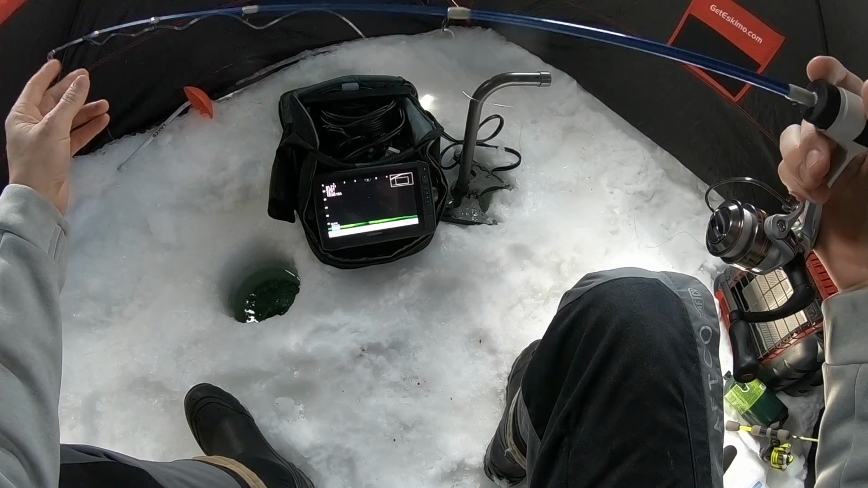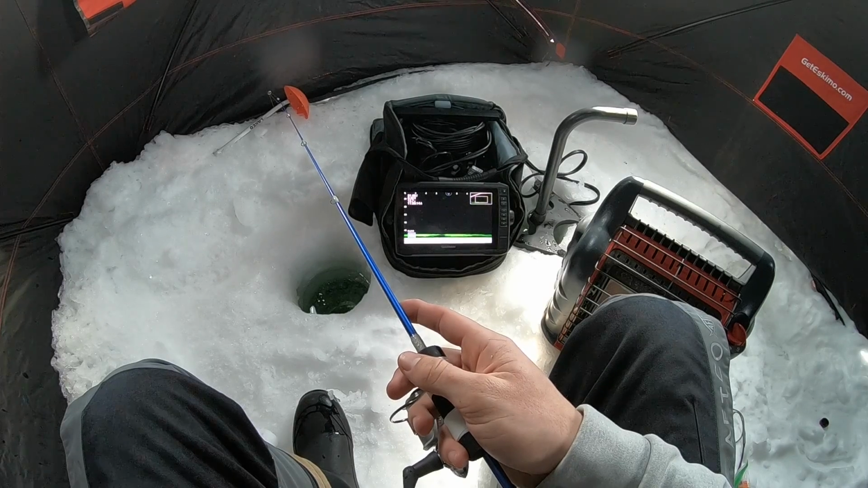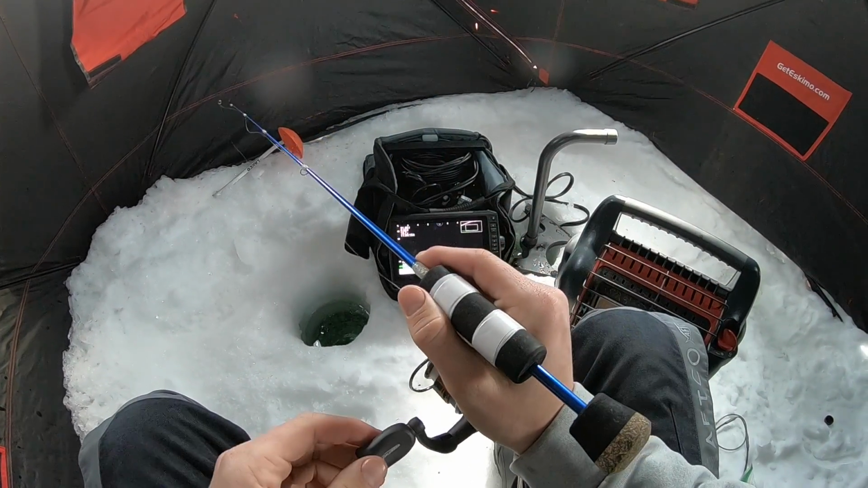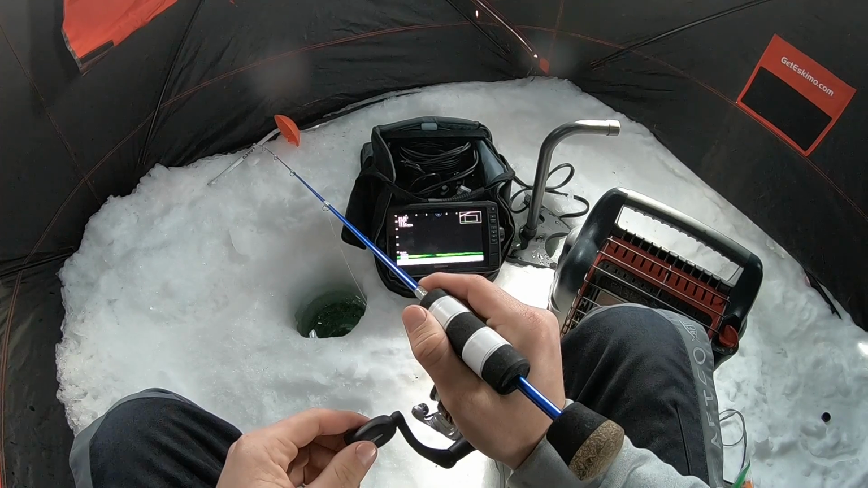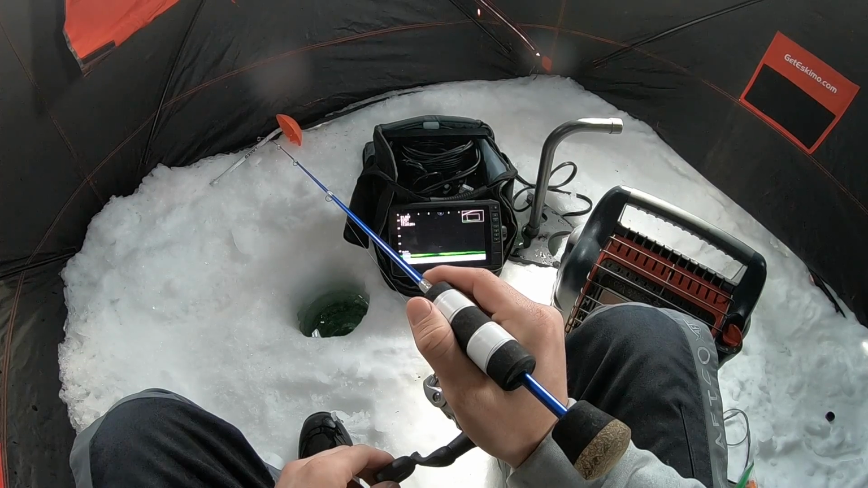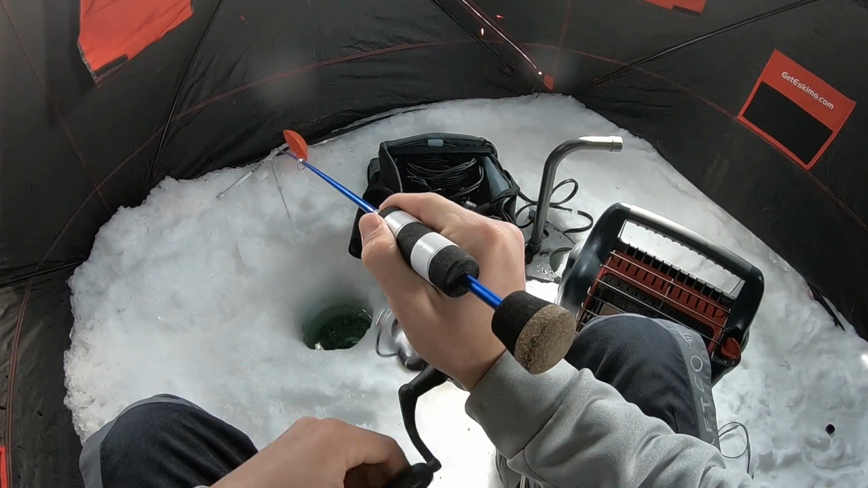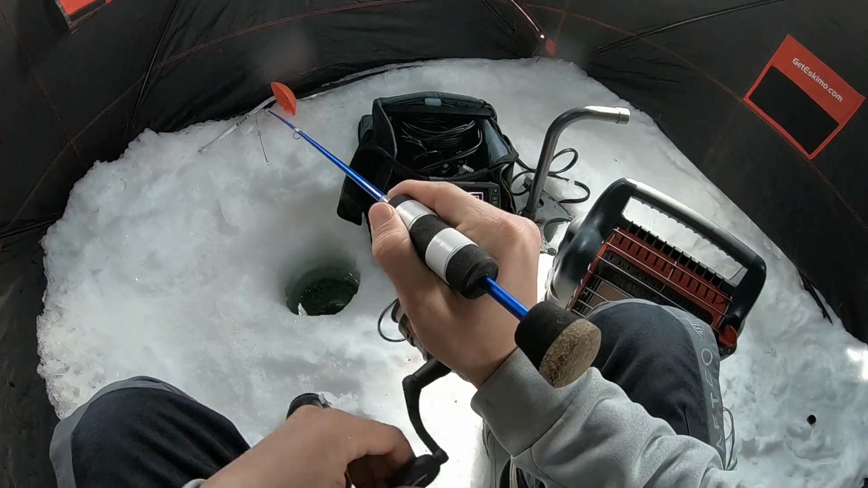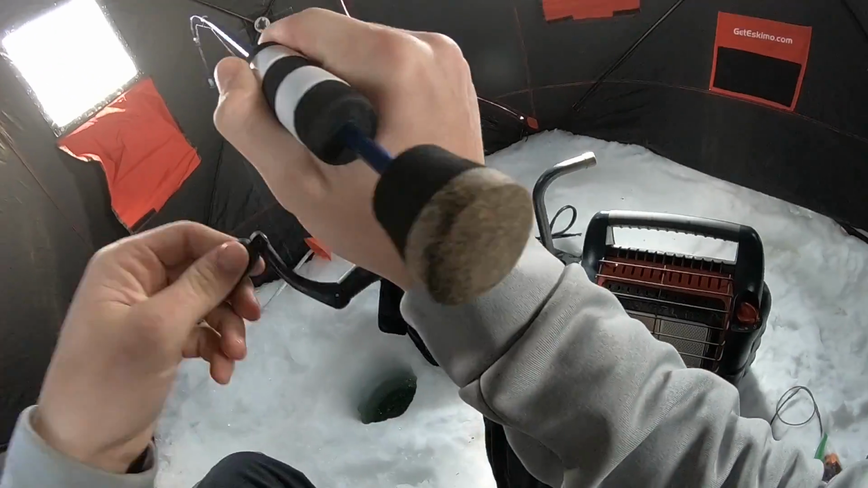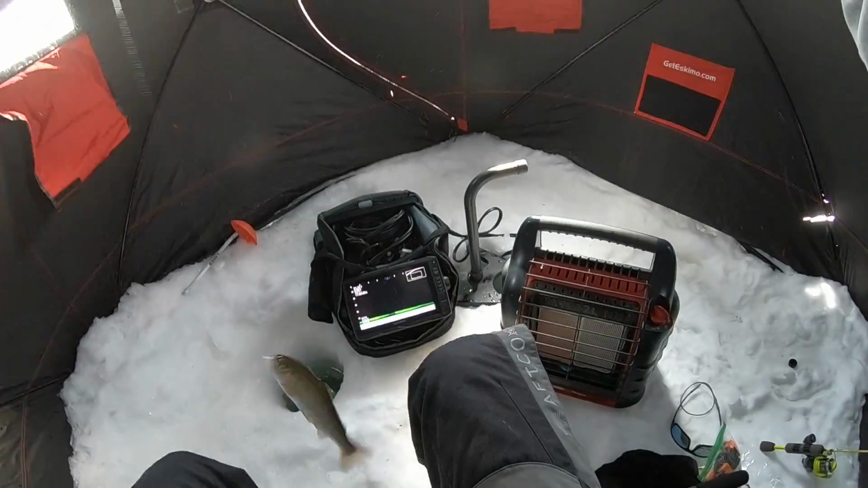Shoot, that was a better fish. It wasn't huge, I don't think, but definitely a little bit more weight to it. Oh, he missed it. There might be 2 fish on it. There we go. Oh, it's a dink. Oh, maybe not as bad as I thought. Beautiful.